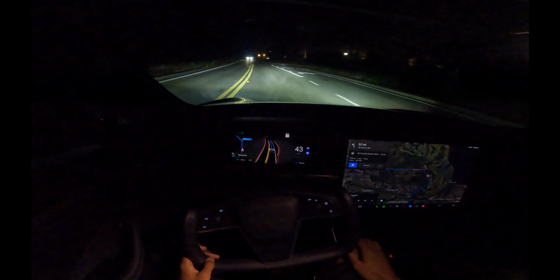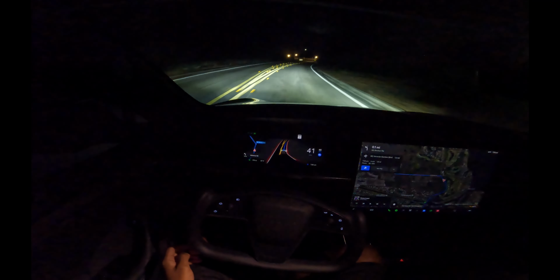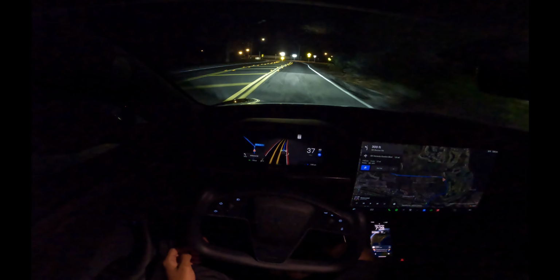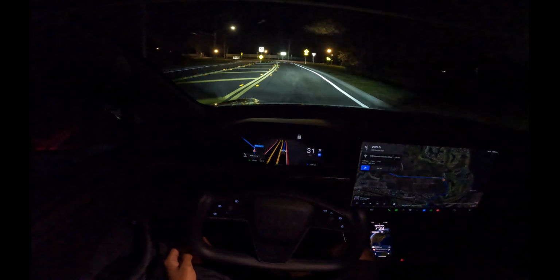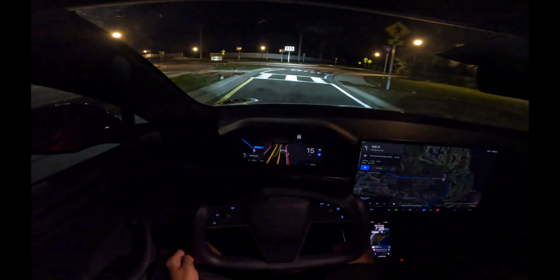No, I'm kidding. I have a good time driving this car. Every time I get to drive it, it's a fun time. I need to actually put out my 1 year later review. I haven't done that yet. I've been thinking about it because I really enjoy doing the FSD Beta videos. They're so much easier to do.